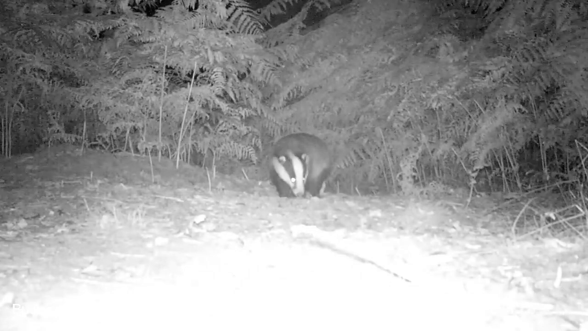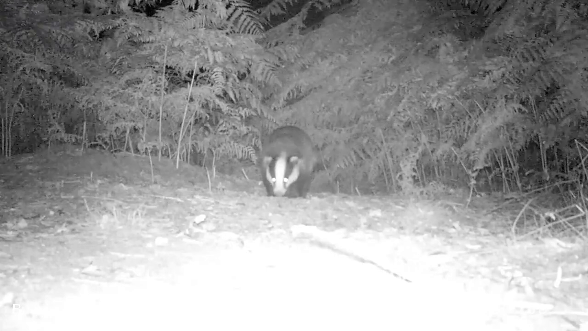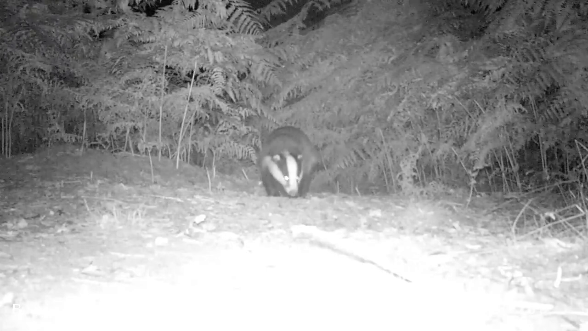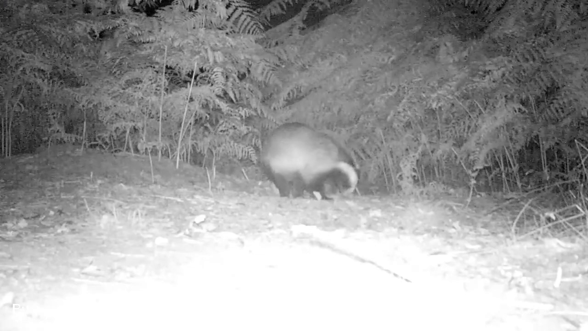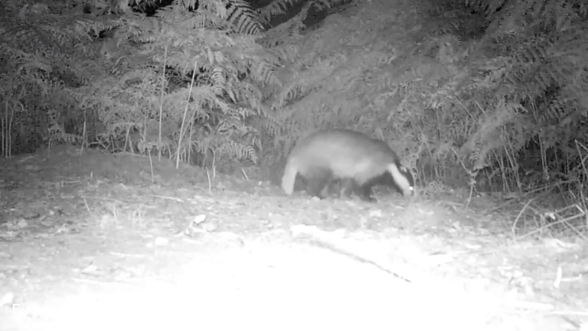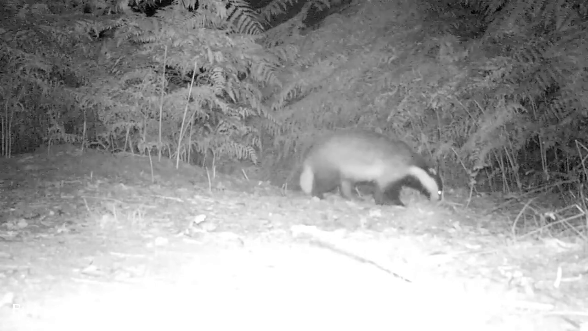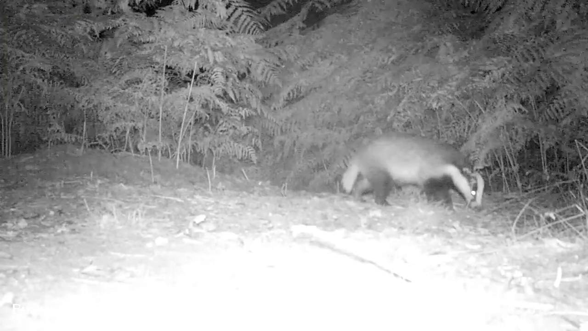Badgers are considered to be Britain's largest carnivore species. Their main diet is earthworms. They eat up to 200 per night. Other food sources are fruit, vegetation, insect larvae, bird eggs, and smaller mammal species.